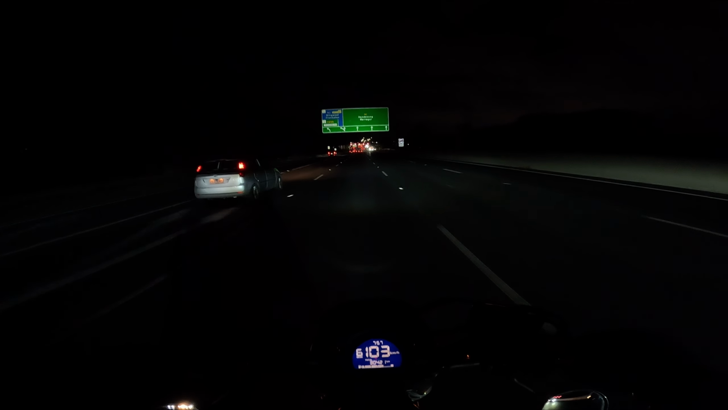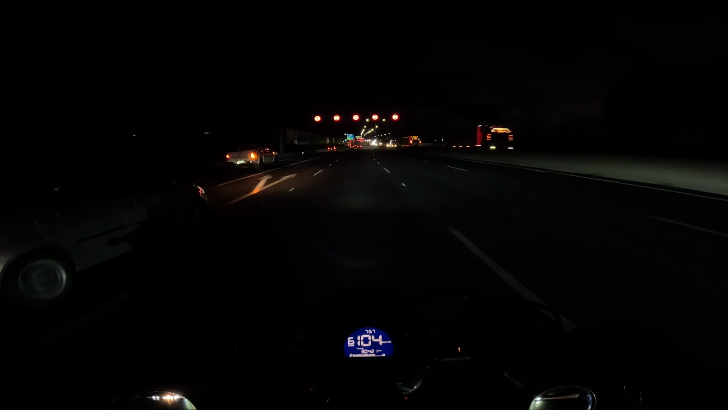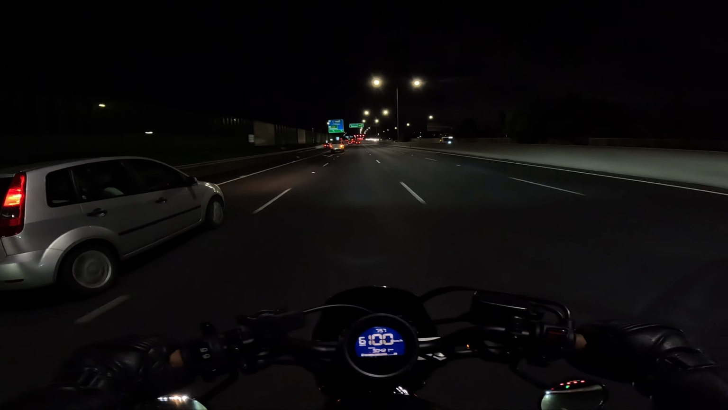But how can you not be enjoying yourself when all you get to do is hop on your two-wheeled steed and go for a ride down anywhere? You can be down in the mountains. It can be on the freeway. It can be down in some back streets. As long as you're on two wheels and cruising, life is great.